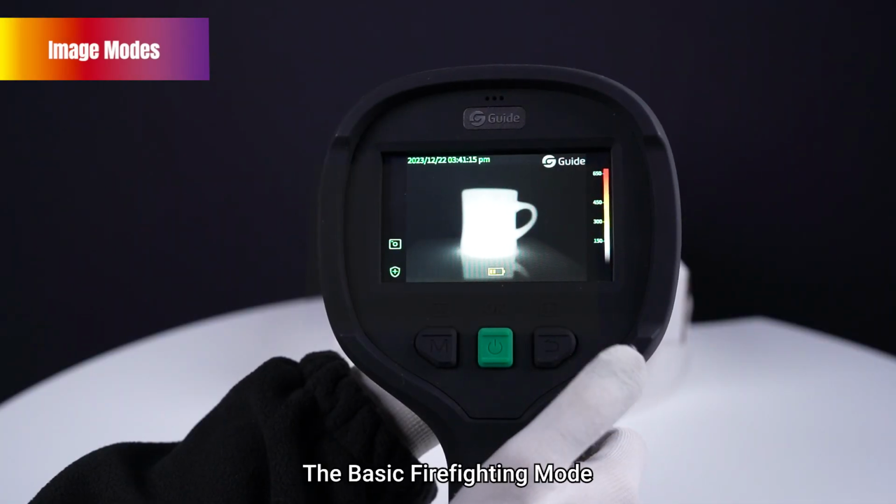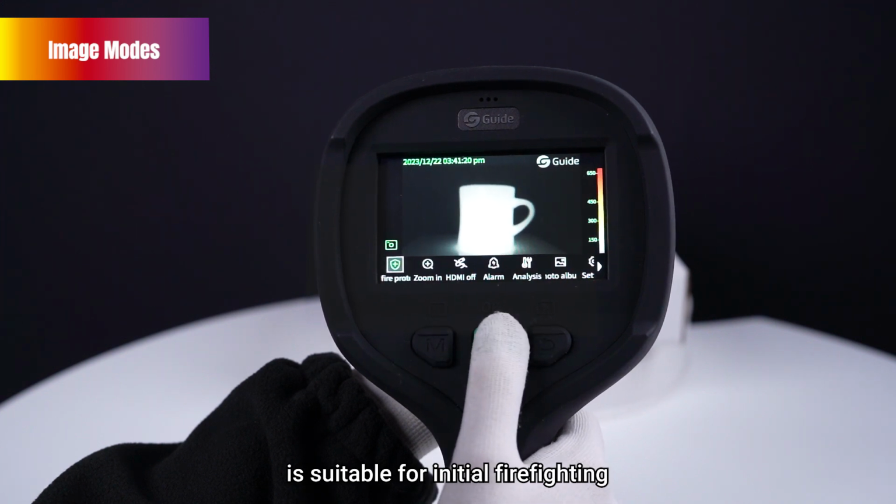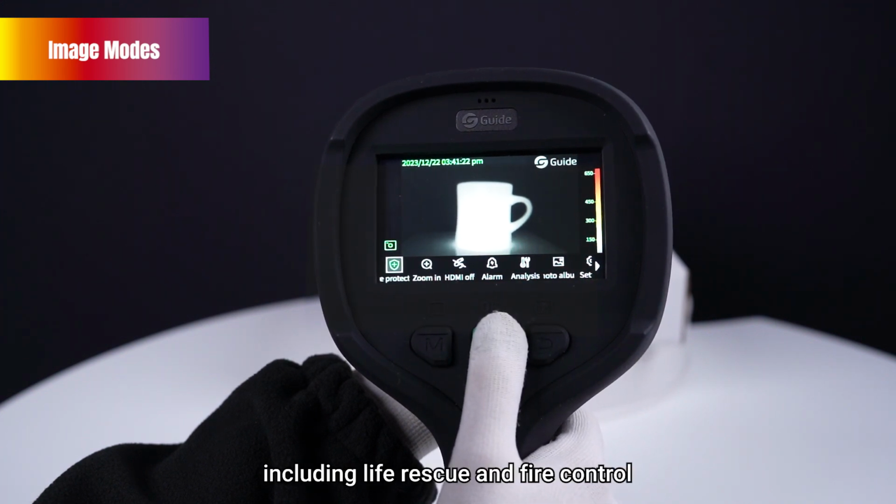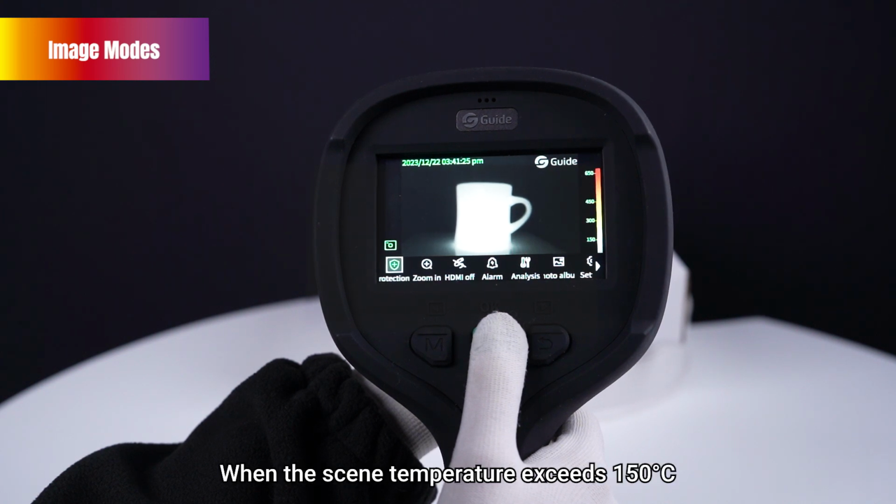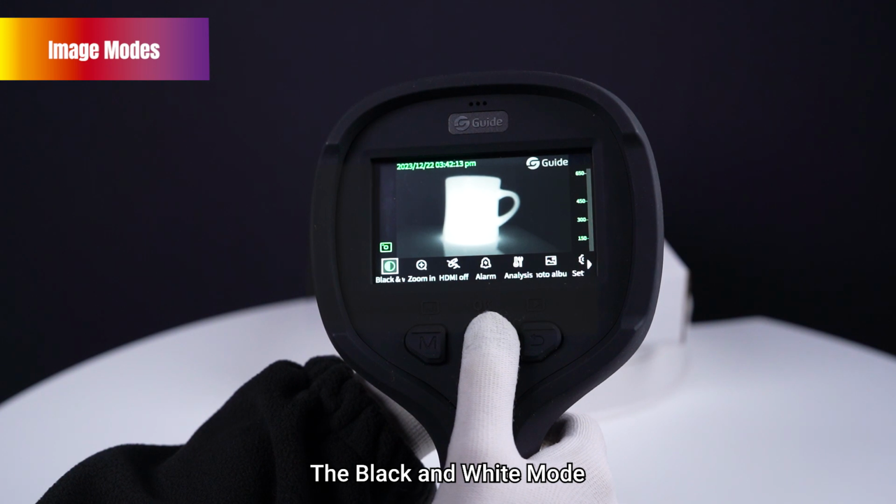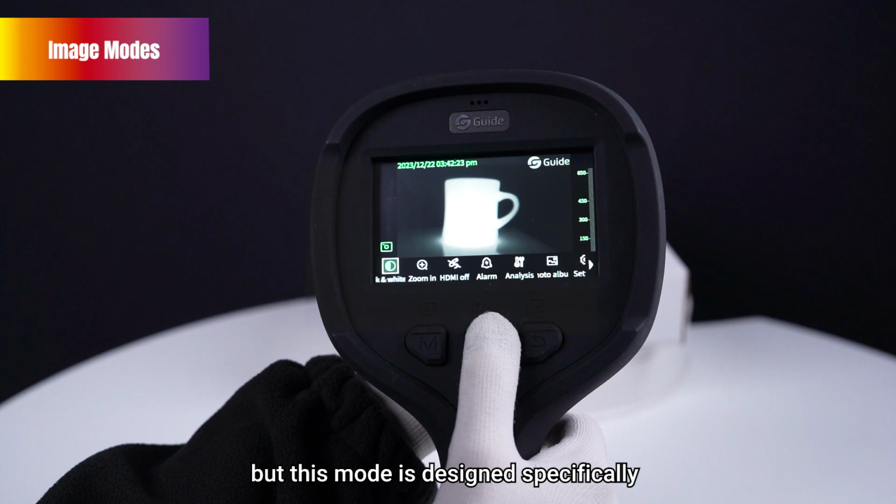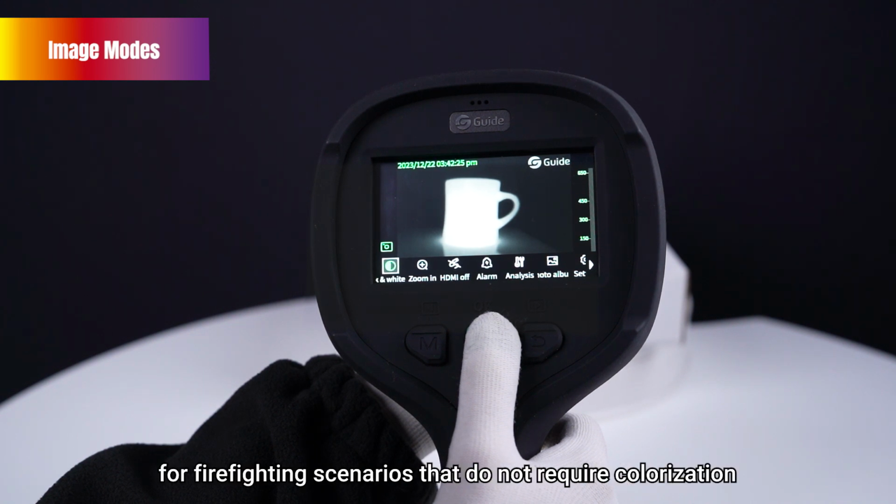Adjust image modes. The basic firefighting mode is suitable for initial firefighting, including live rescue and fire control. When the scene temperature exceeds 150 degrees Celsius, it will automatically start colorization. The black and white mode is also suitable for initial firefighting, including live rescue and fire control. But this mode is designed specifically for firefighting scenarios that do not require colorization.